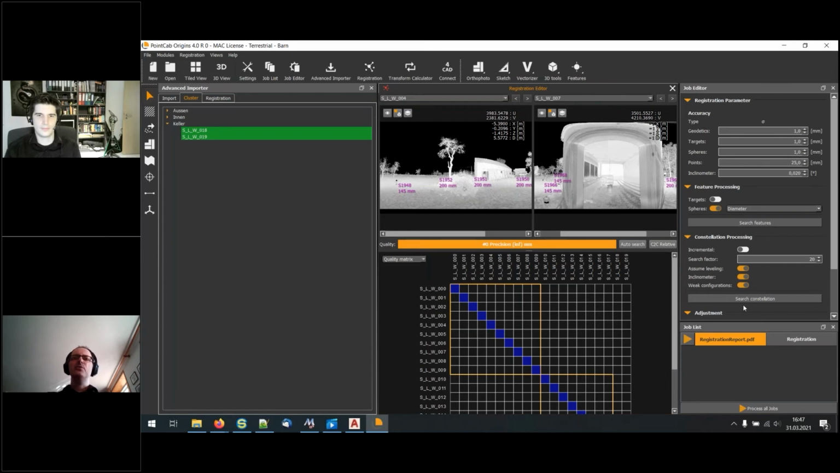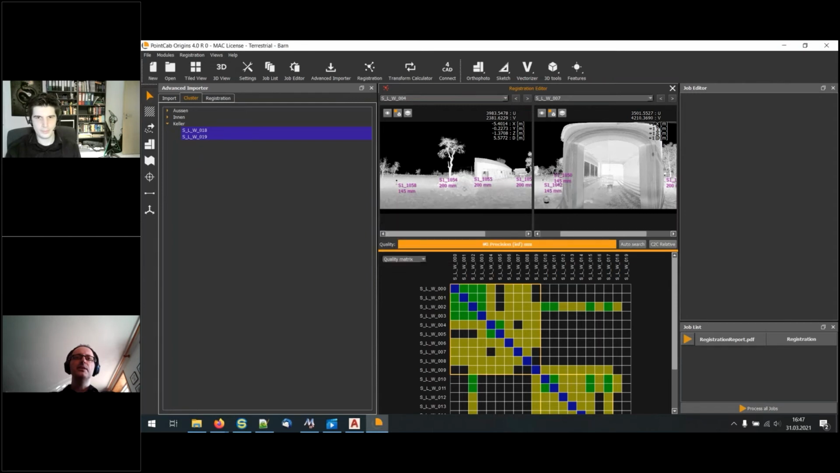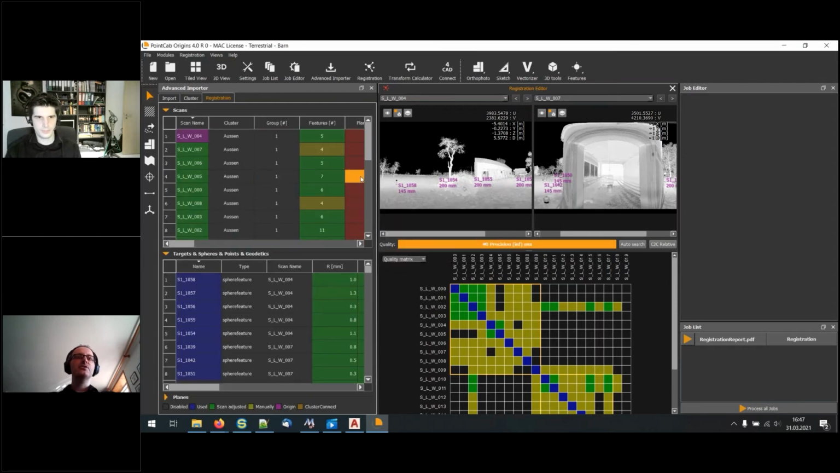So this means if you have a bigger project, the possibility that the automatic constellation search, or the process of combining the scans, succeeds is increased dramatically. So let's do this. Let's search the constellation. And of course, something updated here. Let's go first to the registration.